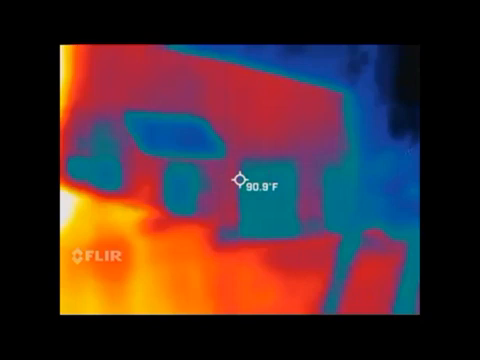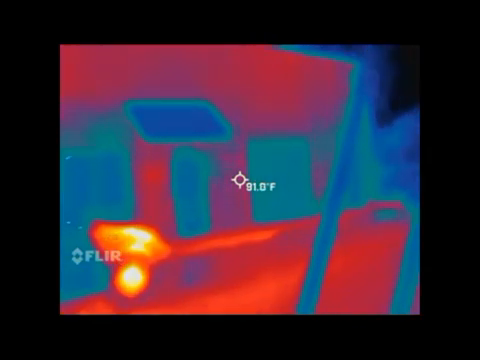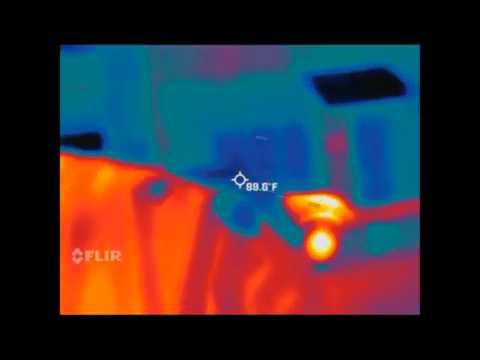Does that make sense? Because obviously if you take me out of the picture, those orange, red, and yellow spots are going to go somewhere else because it also wants the warmest thing inside the picture. We're going to try to keep somebody in view at all times.